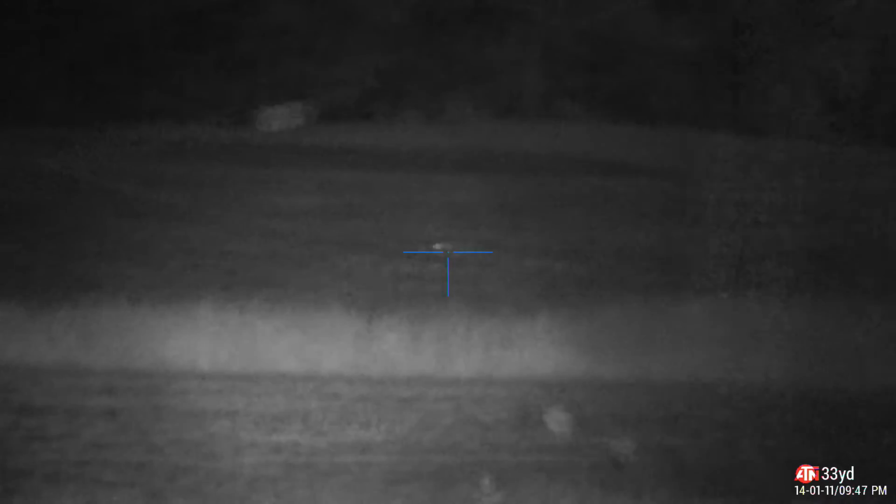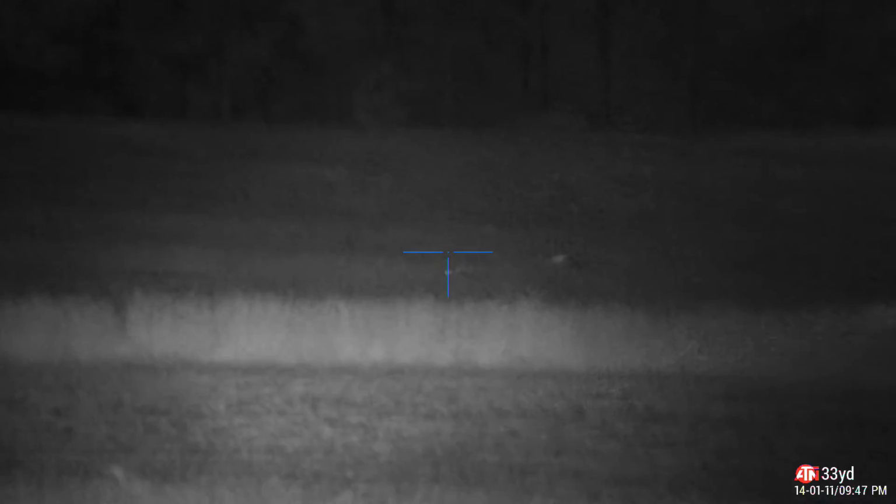I think Tommy got a lot of the audio in the 4K as I'm scanning with the thermal and just chasing each other around. And I swear that one looked like it was black. Even though it was in the thermal, it just looked a lot darker than the other one. So 2 pups here, 1 adult took off on us, and it's freaking started hammering down.